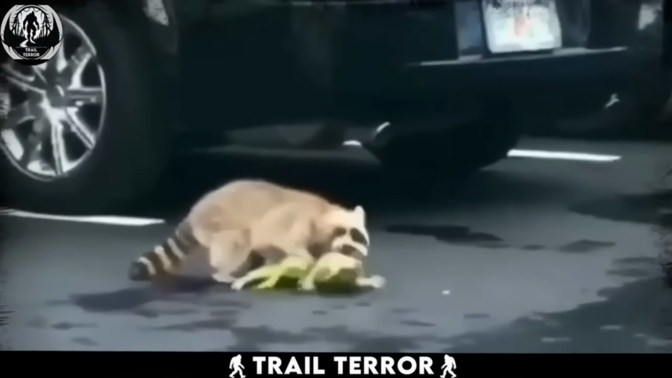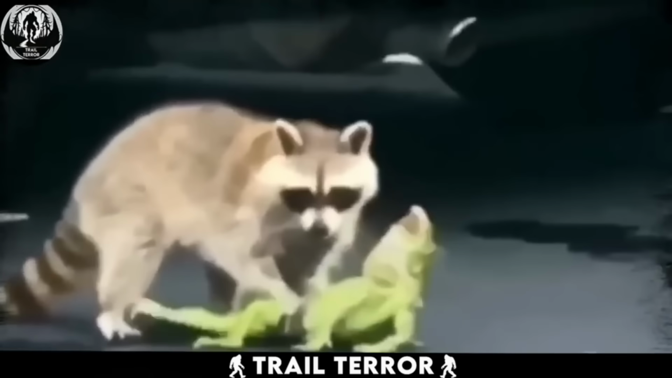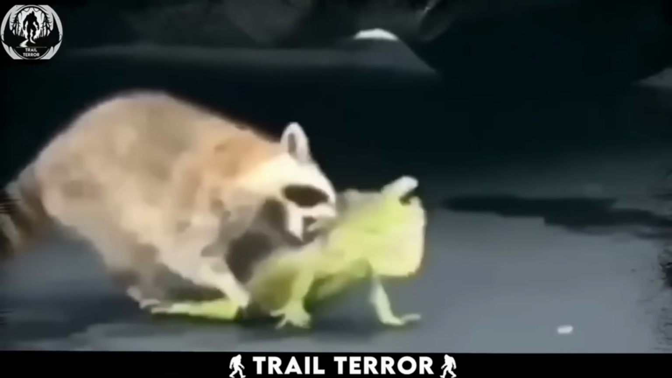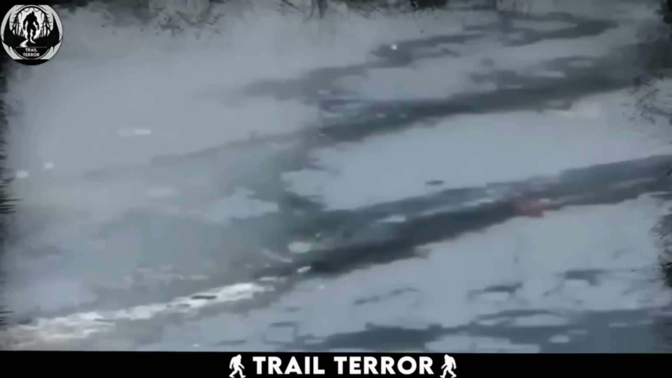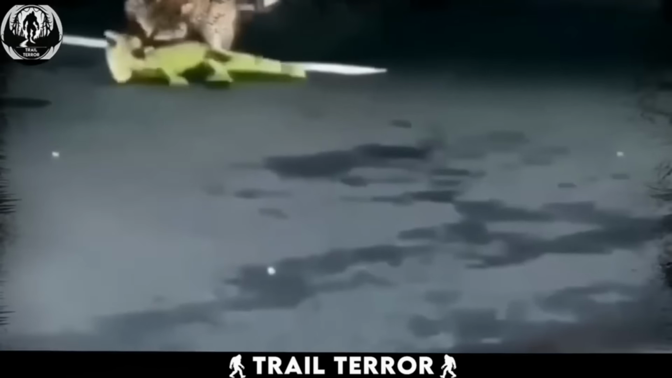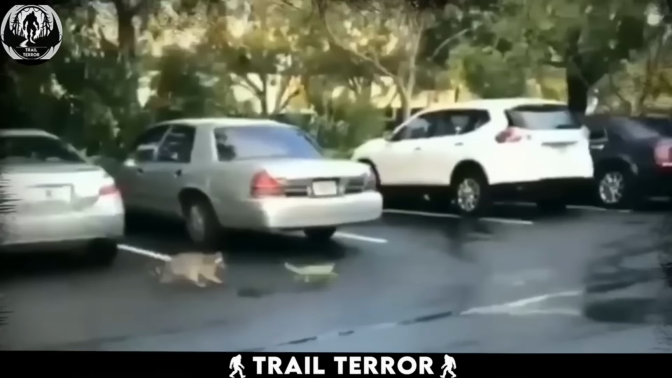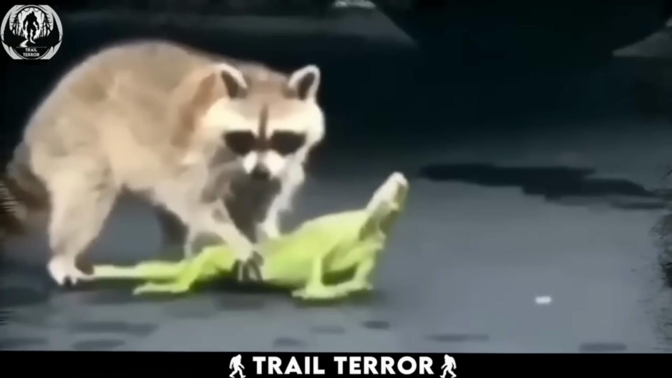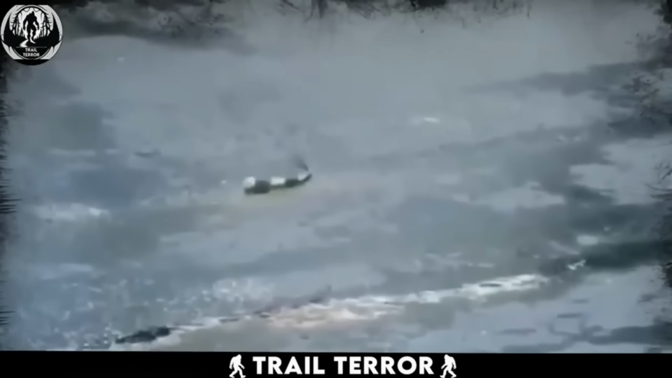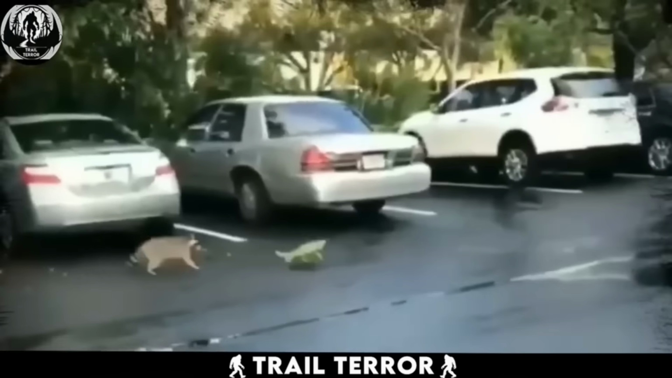The raccoon, maybe a little confused, goes in for the kill anyway. There's some wrestling as the lizard tries to get away. Also, when the cameraman pans the camera towards the tail, the lizard's detached tail is still squirming around like crazy, even though it's no longer attached. This amazing trick is called caudal autotomy, and it's a superpower some lizards have. They can actually detach their tails to distract predators. In theory, the wiggling tail is supposed to keep the attacker busy, long enough for the lizard to escape.